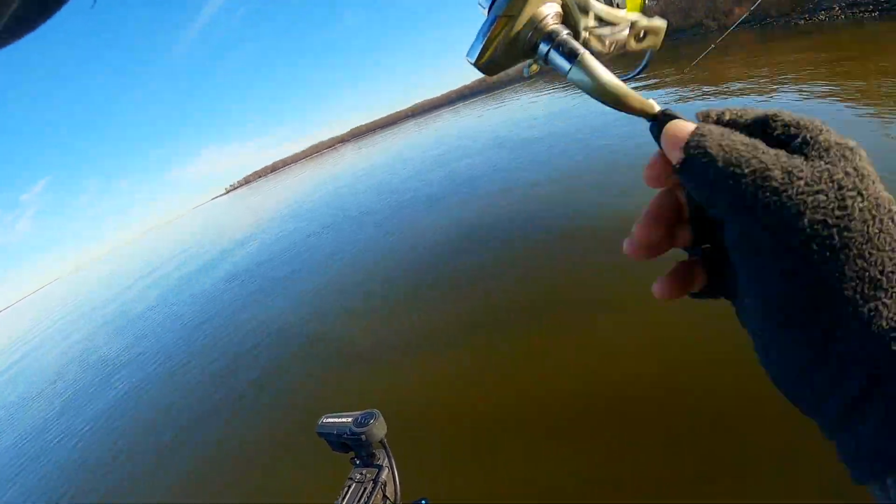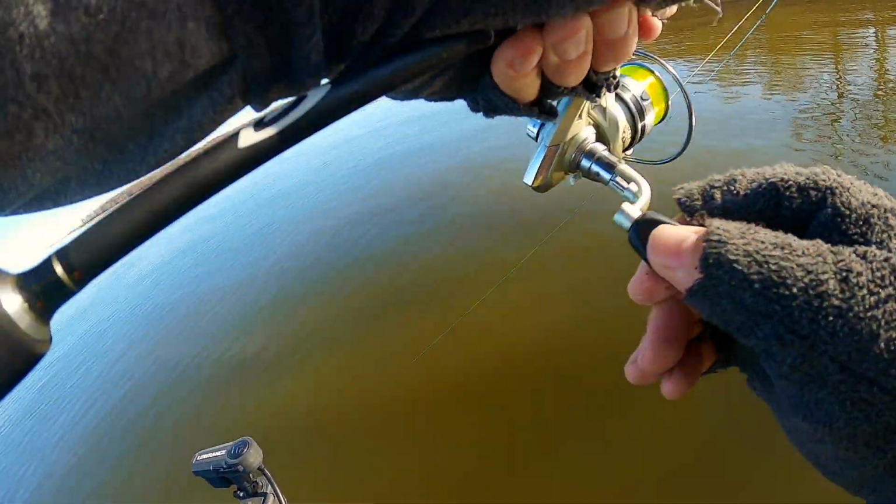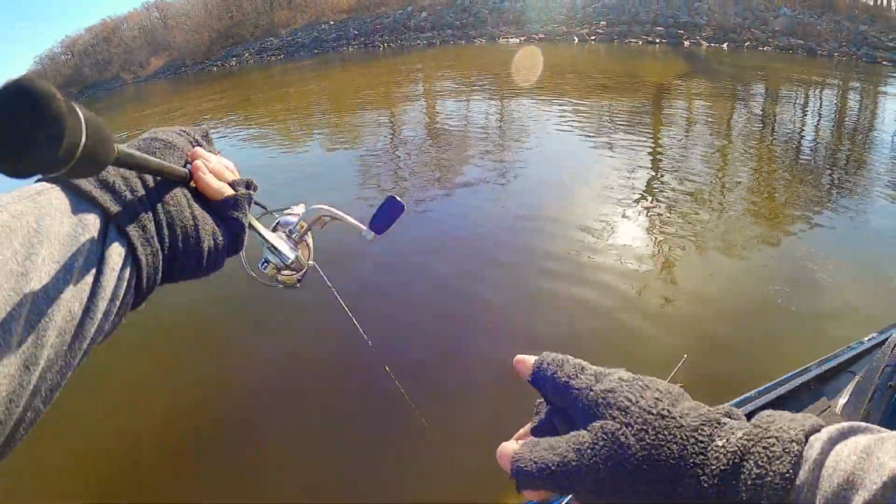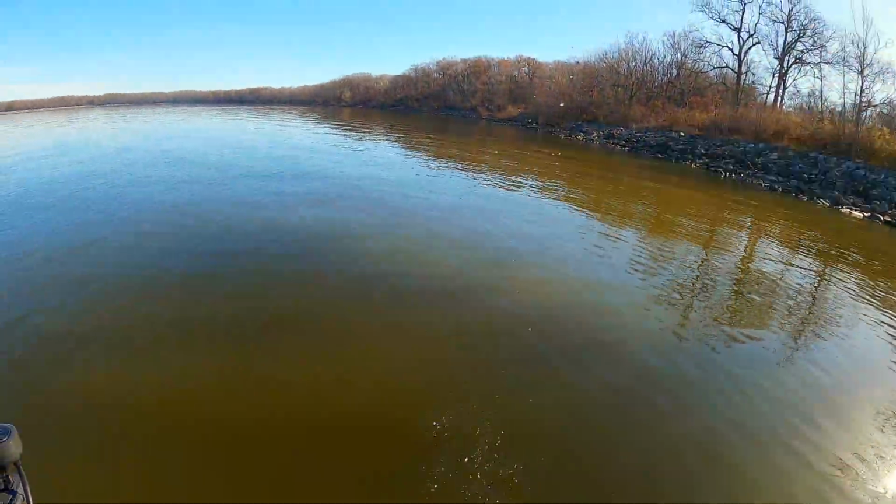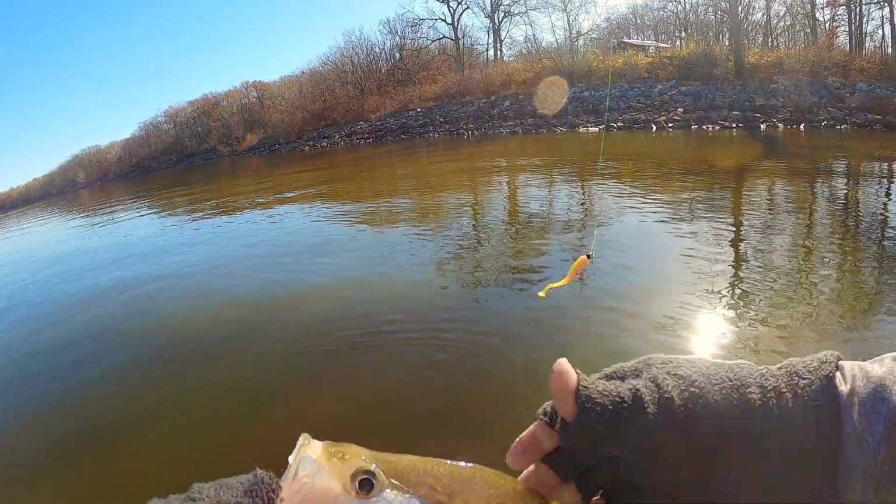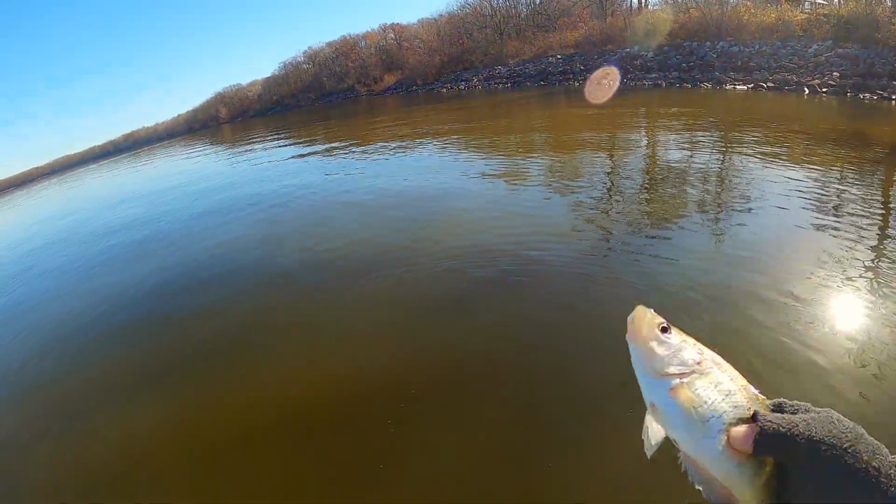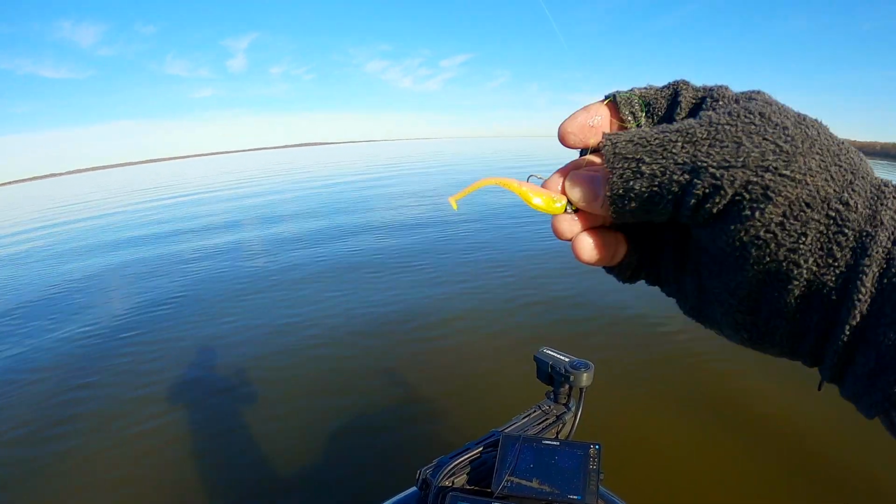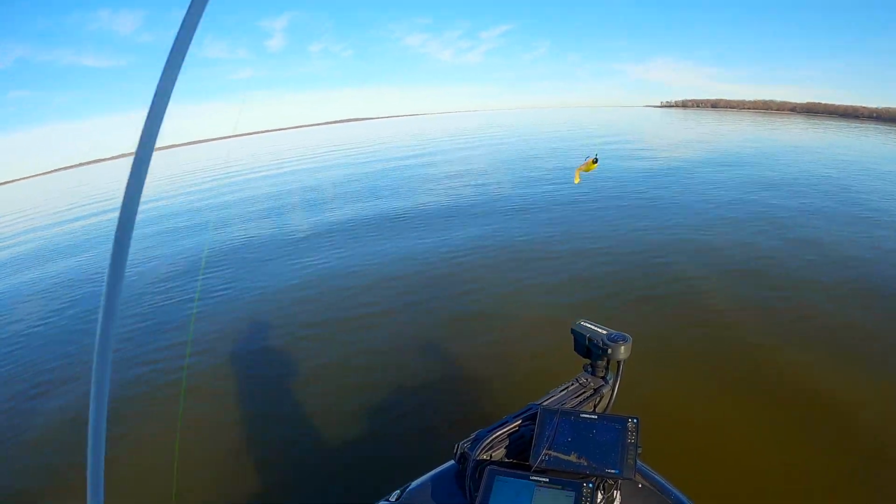There's one. Another nice little leader. Maybe 11 inches. Nah, it's probably just a little over 10 inches, honestly. It's okay. I changed up my colors. I was throwing monkey milk, and I just went to this one. That was my first cast with that one.